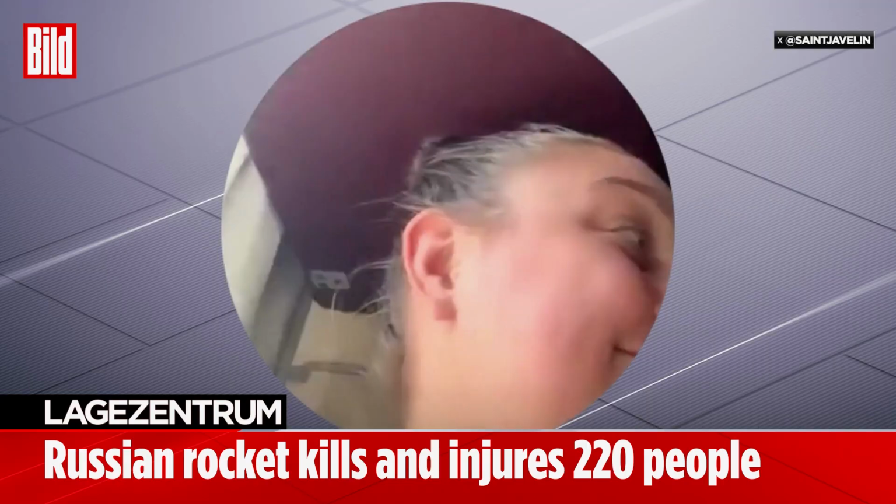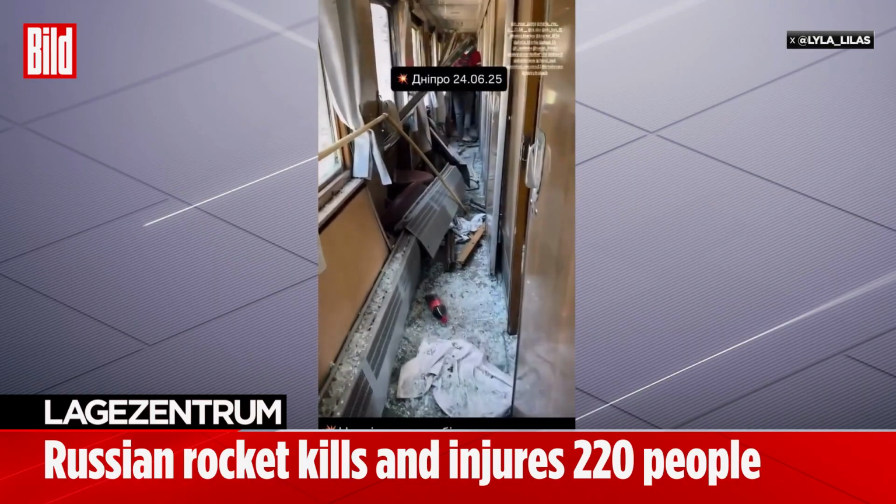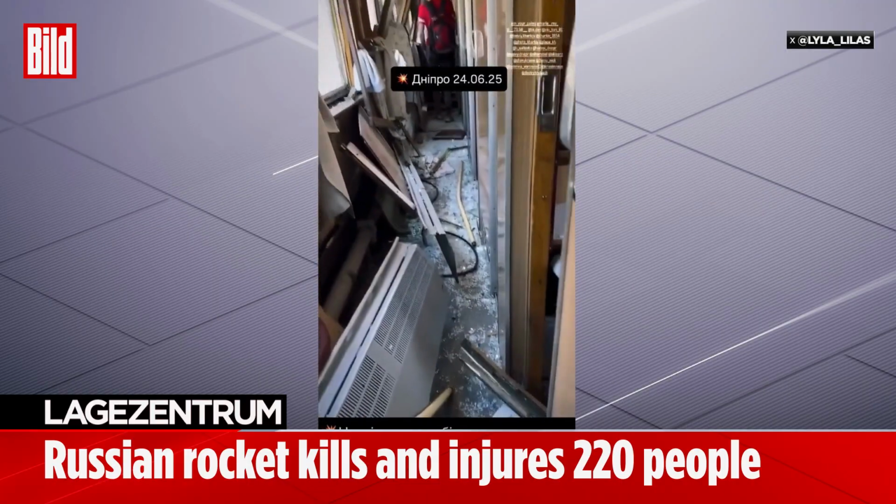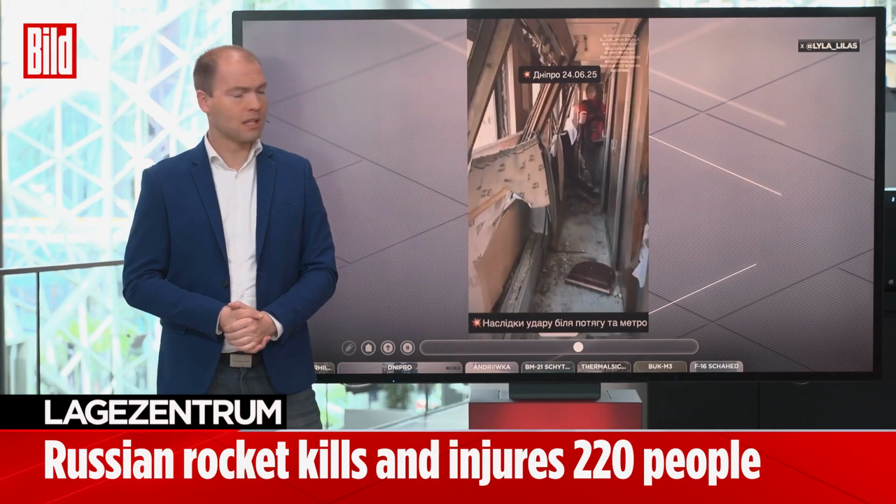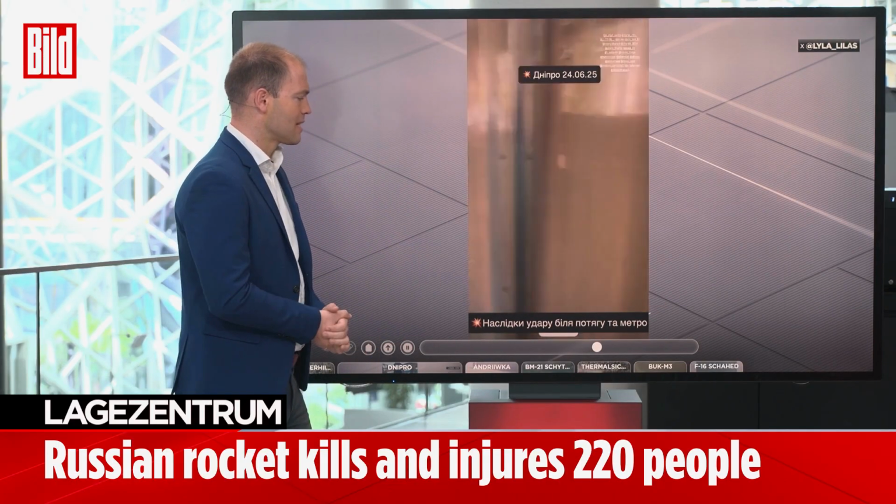We'll also need to pixelate some parts, the really disturbing footage that was published by this woman through her own social media account. She is also injured here now and bleeding, and now we're seeing here, this is what the train looked like afterward. So there were many, many injured here. They're talking about over 100 injured, but also what we haven't shown yet, rockets have hit near schools and kindergartens. Here as well, we're currently seeing the footage, or at least we did manage to catch it yesterday.